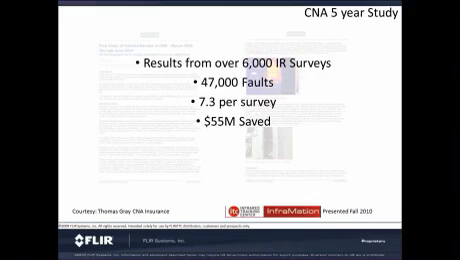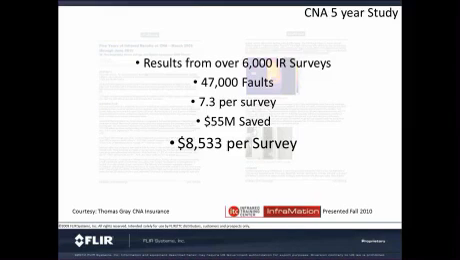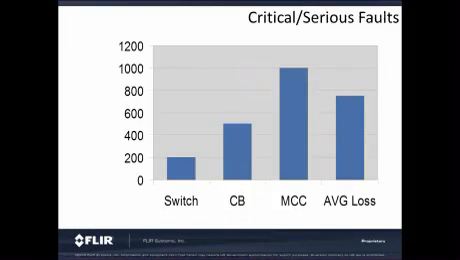Their surveys saved their customers $55 million in replacement costs. That is the cost to replace the product or the part that was about to fail. This works out to $8,500 per survey. As you can see, the average sale price of a thermal imaging camera is generally below $8,500. Therefore, you could pay back your camera within 1 year.